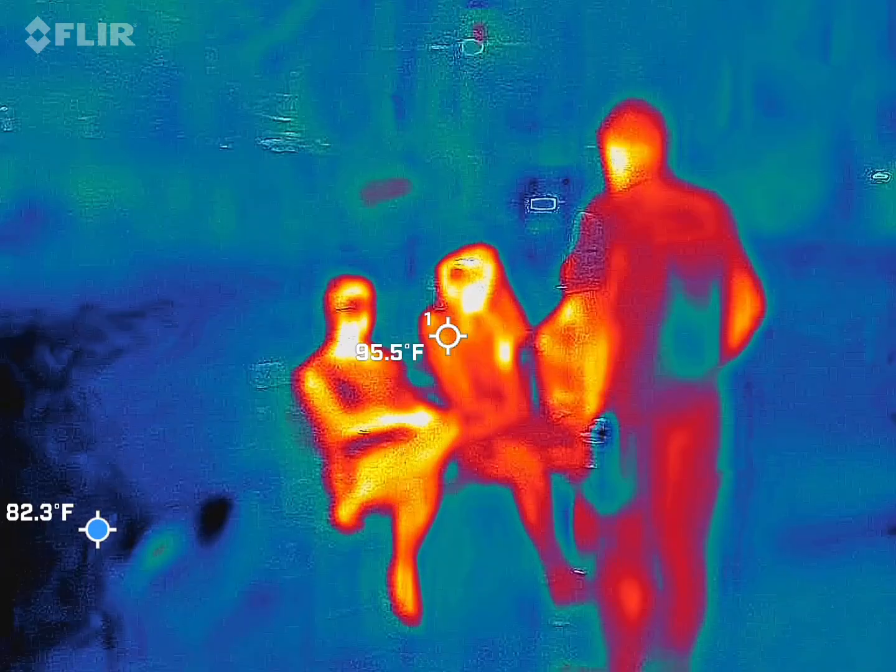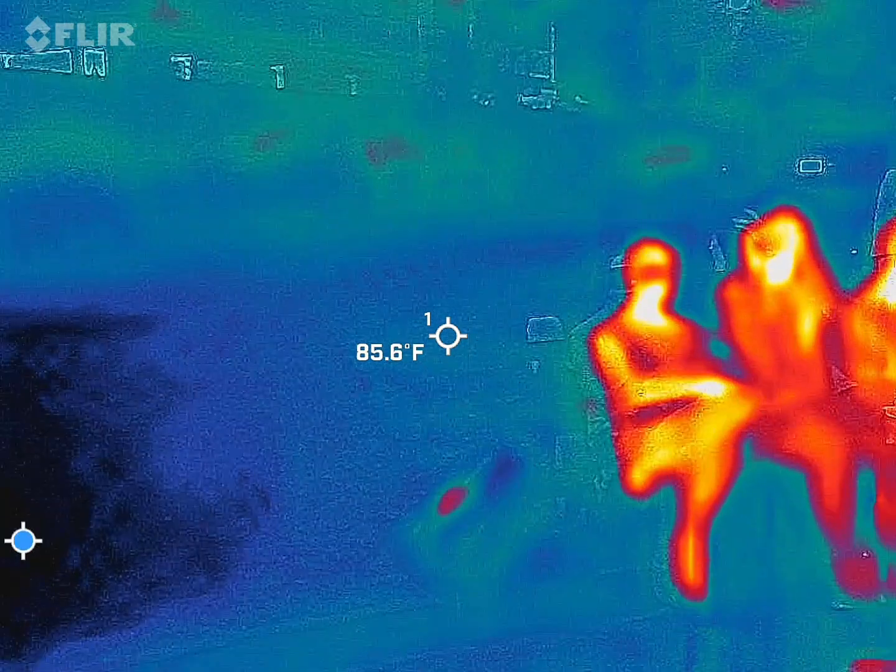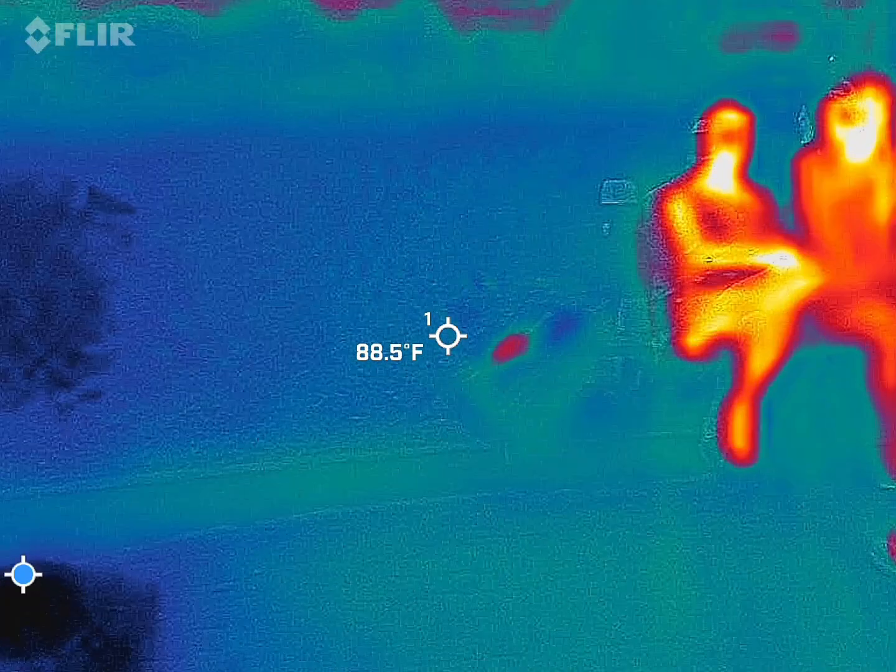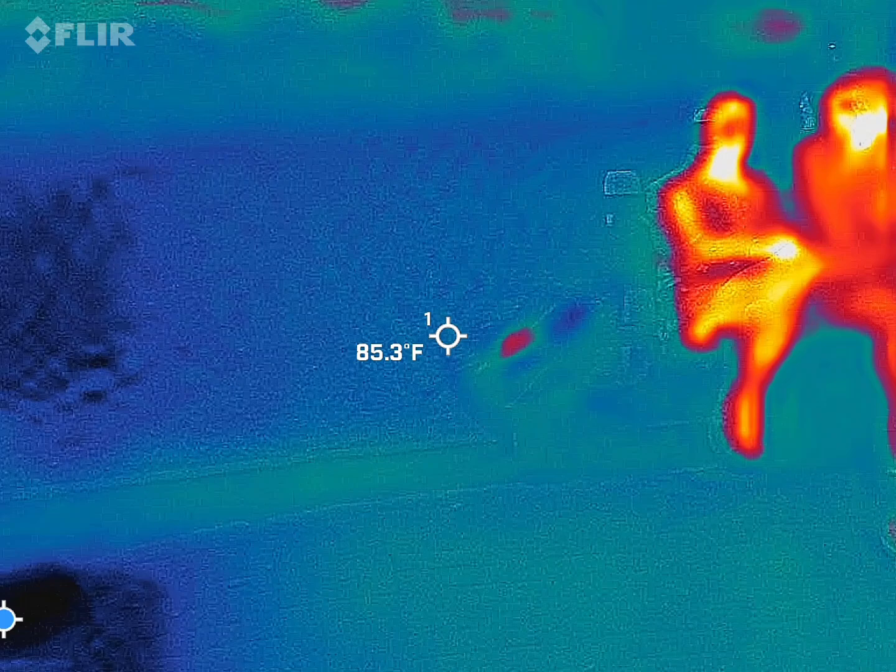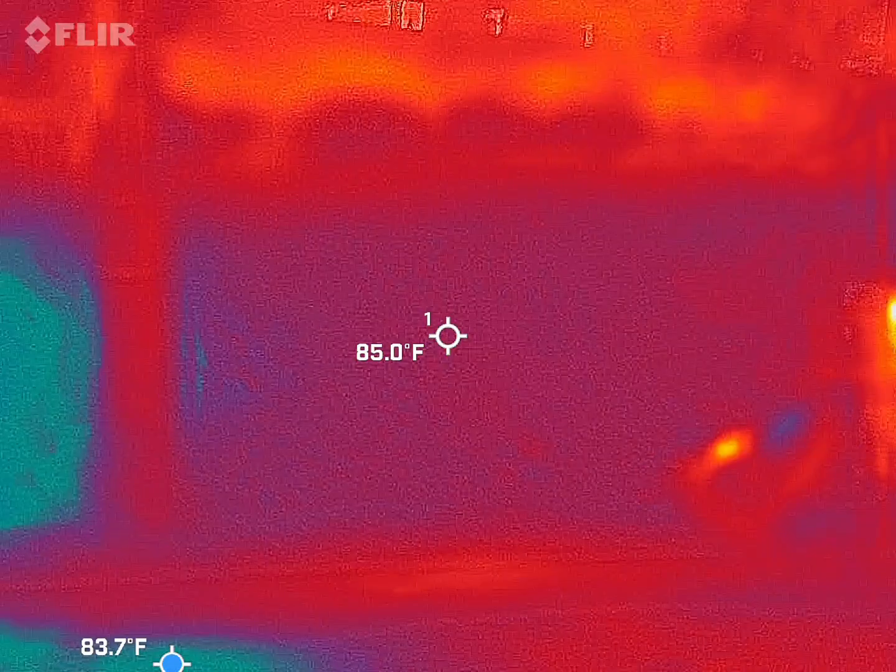We got a forest image. Store. On the ground. What's going on with the sand? Henry, we are running out of time. 2 by 6.